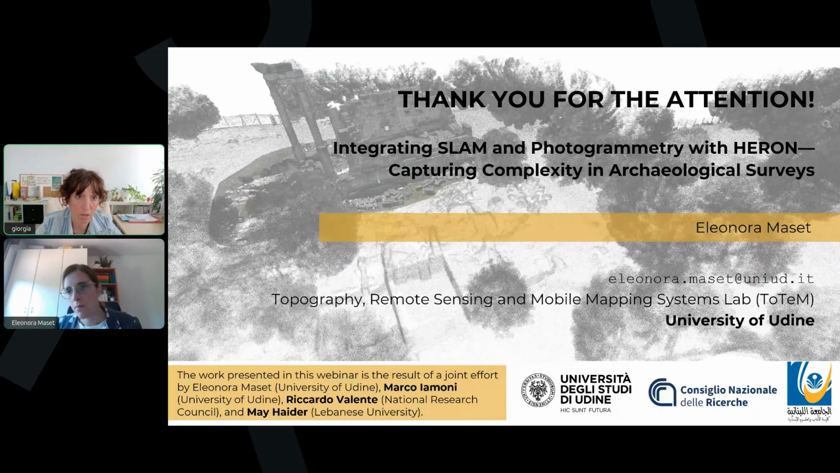Yeah, thanks a lot for your suggestion. It's true that there's also the possibility to use the UAV as a constraint inside the HERON desktop software that you mentioned. You have mainly two software: HERON desktop and Reconstructor for advanced analysis. In HERON desktop, you can put different kinds of scans, for example the UAV, and use them as constraints. So you can optimize the HERON trajectory onto the point cloud.